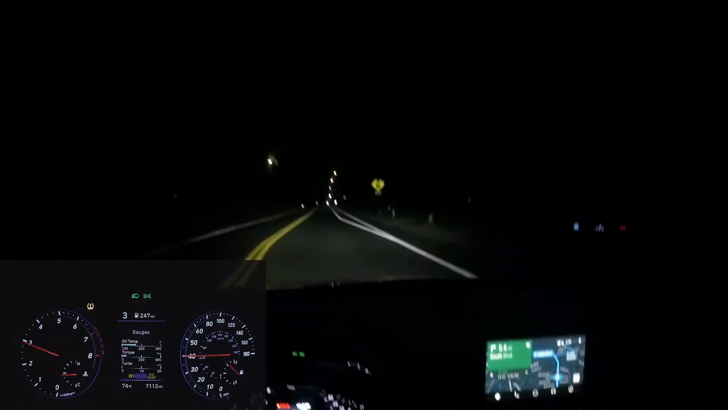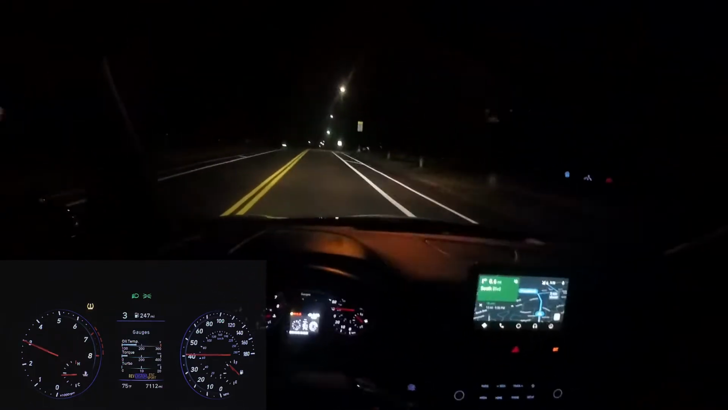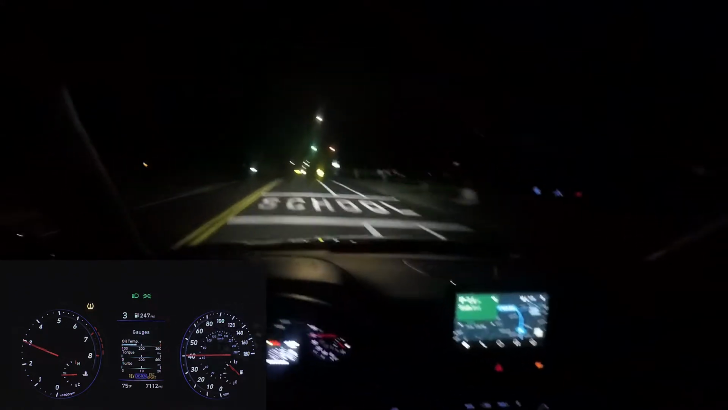Heading out to a car meet here in Charlotte. It's up in the University area. I live down in South End, so this will be a highway drive, but I did want to talk to you guys for a minute.